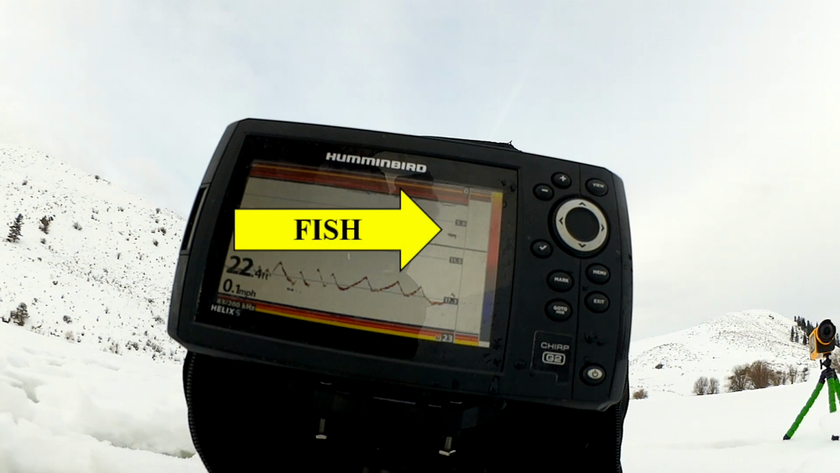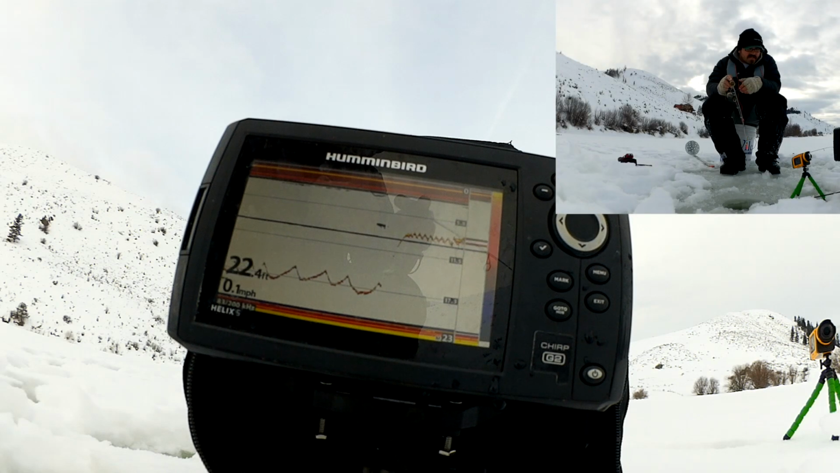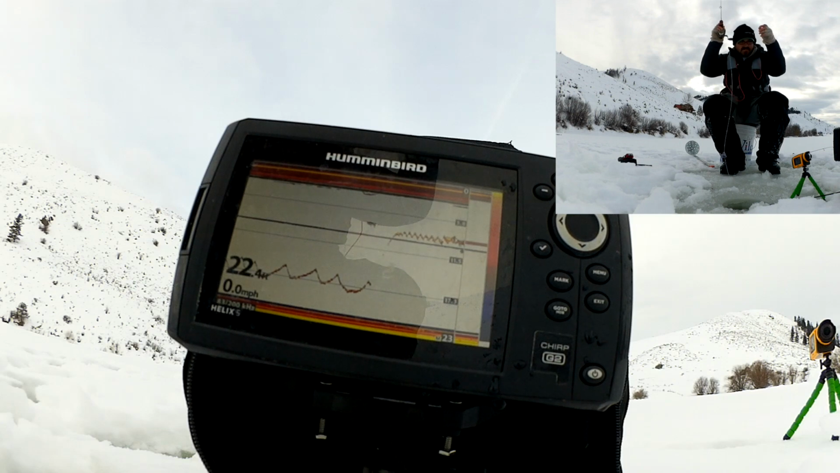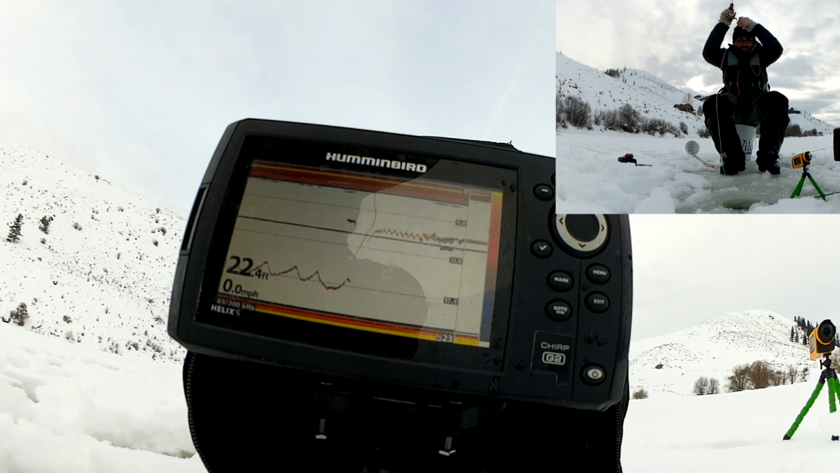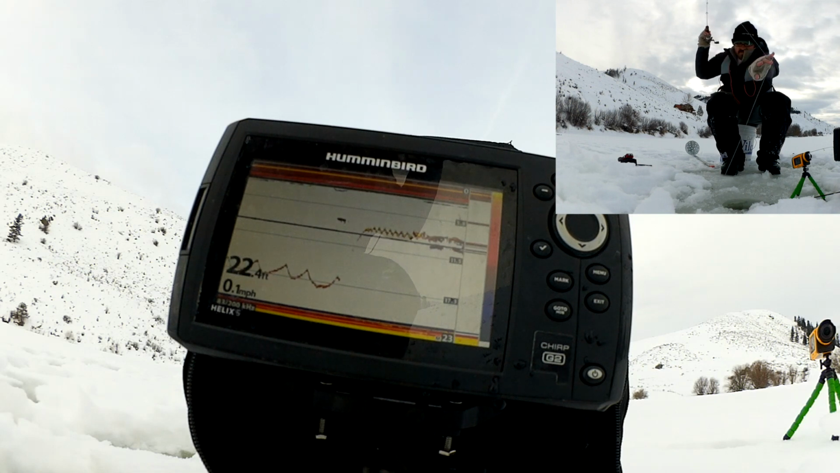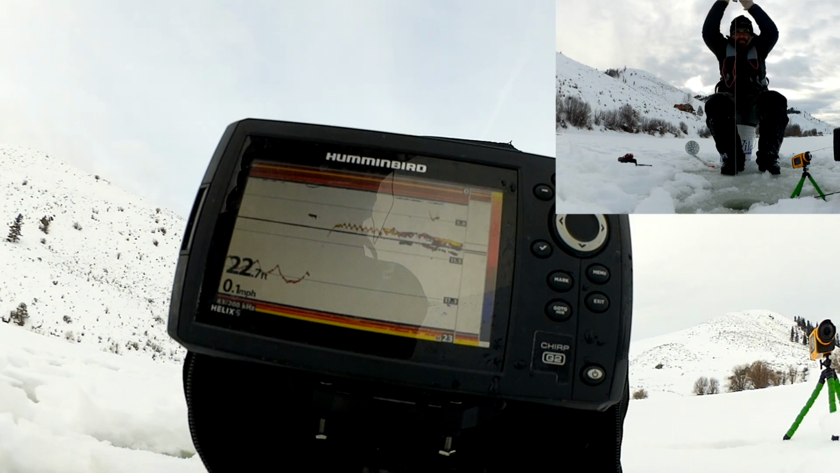There's a fish up here at 6. Let's see if it gives attention. Yep, here he comes. I missed him. Gosh, he bit it and I missed him. Dang it. He's biting that one all the way down. Here he is, got him.